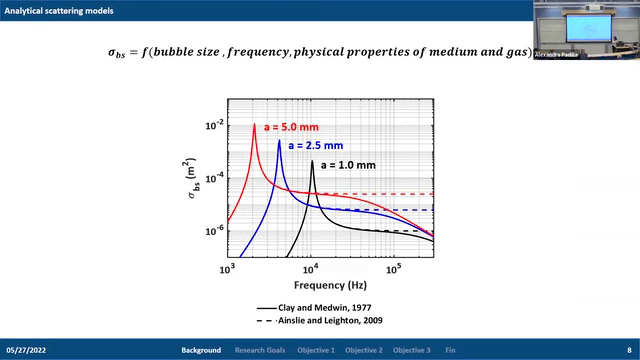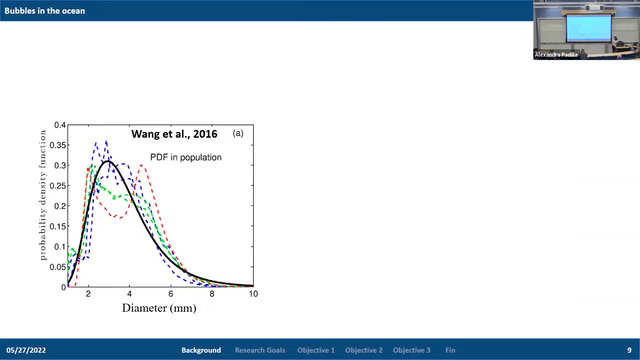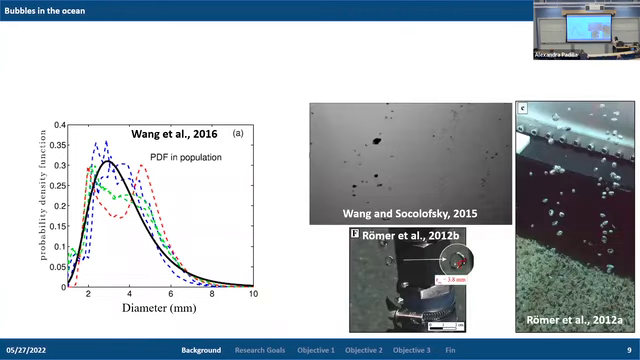However, these models assume that the bubbles are spherical in shape. And when we go out into the ocean to study these bubbles, in studies such as Wang et al., when we look at the bubble size population, they tend to range between 1 and 10 millimeters in diameter. And when we look at visual evidence of these gas bubbles, they're not spherical in shape. They're wobbly or irregular.